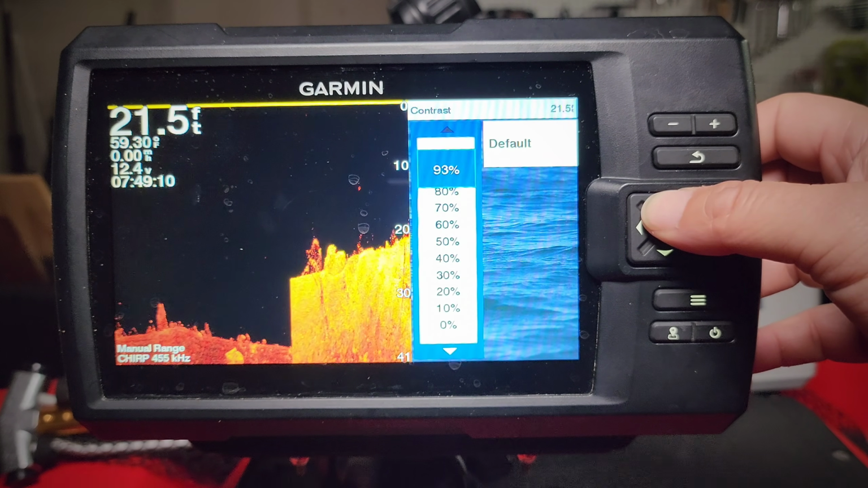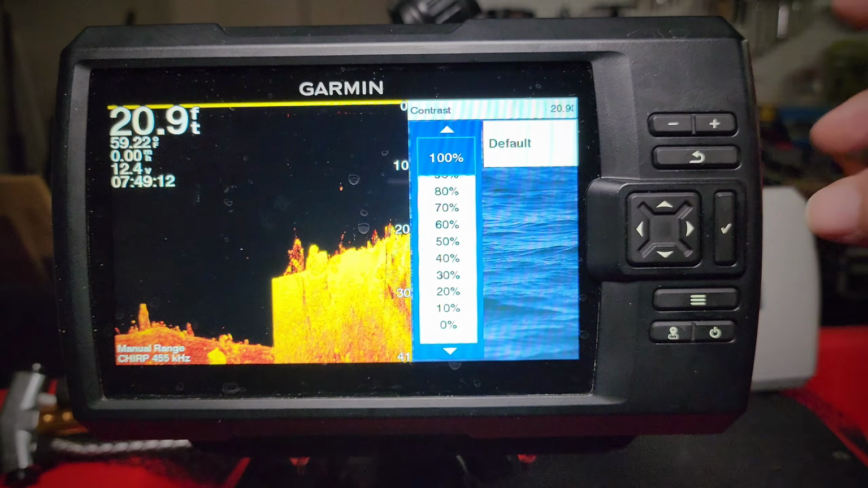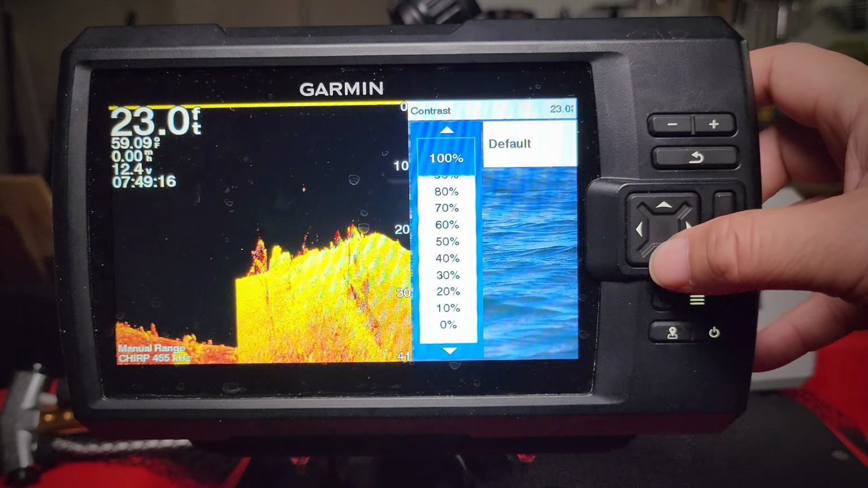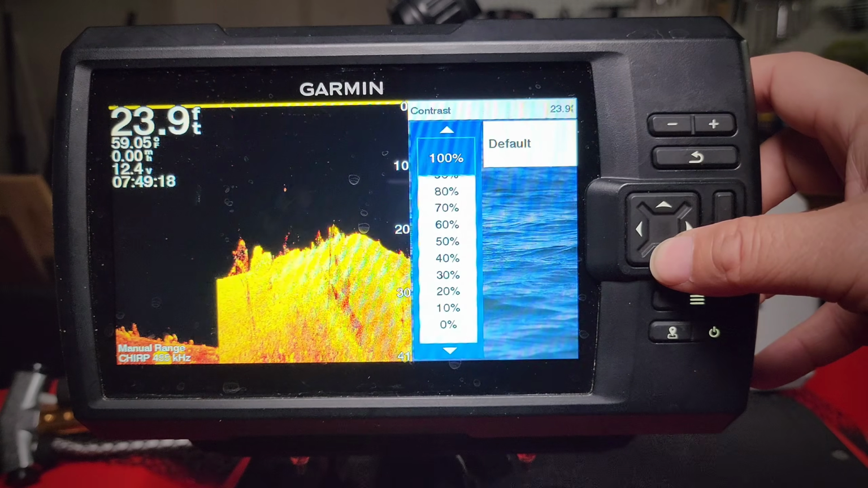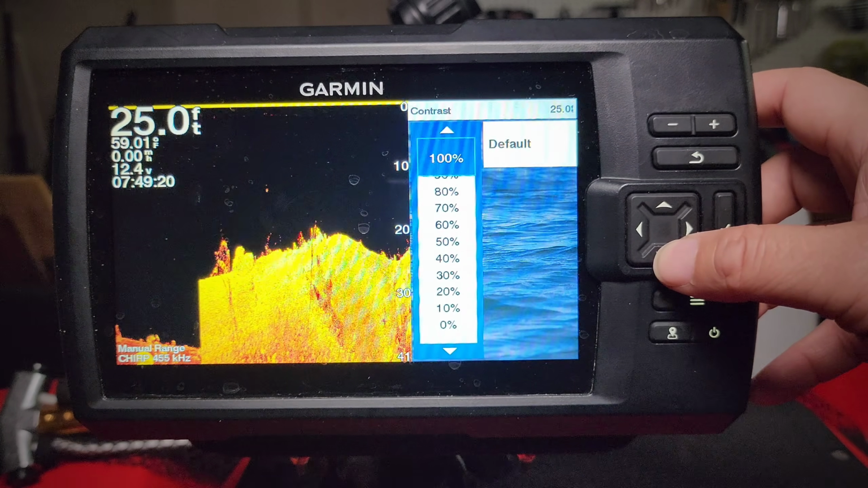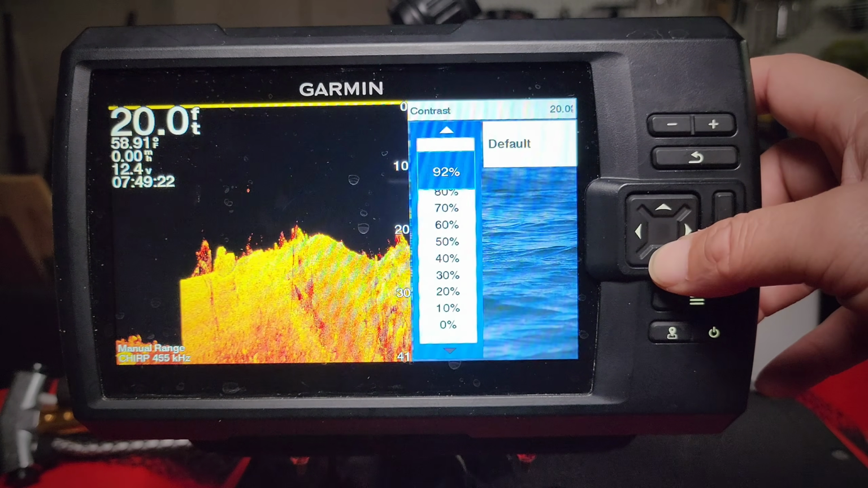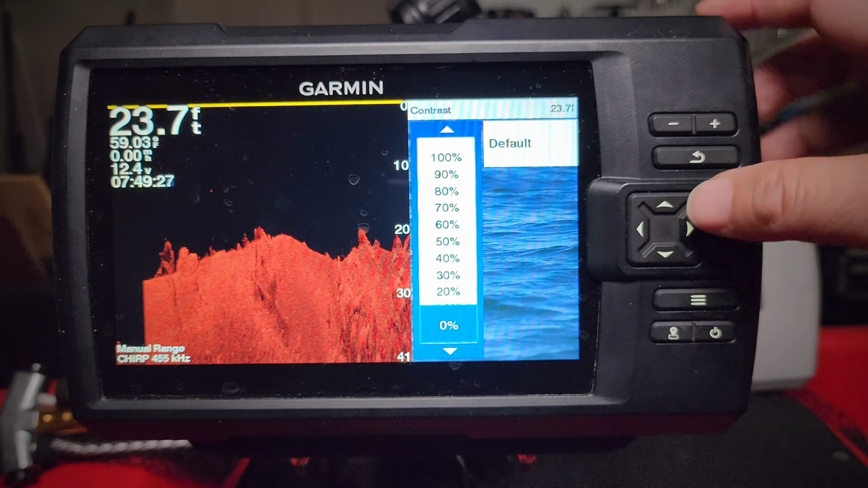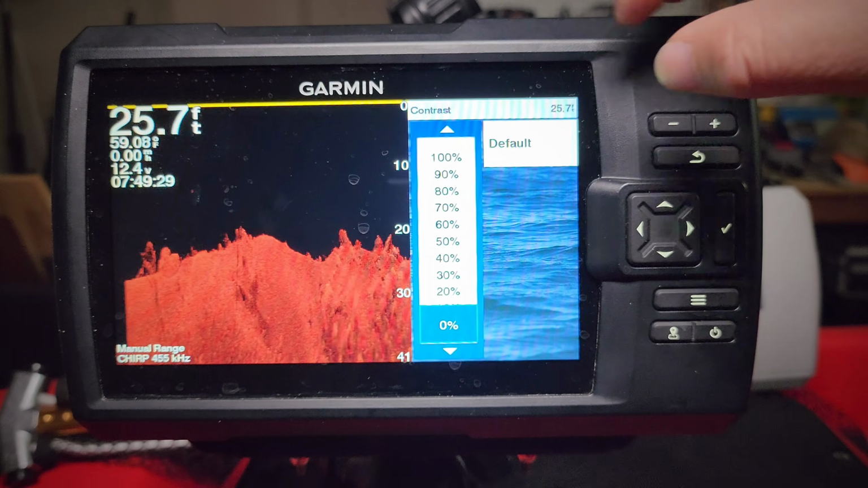If we set contrast all the way up, again, everything's blown out. You lose shadows, you lose some detail. You go all the way down, now it's too dark and you can't make out any fish.